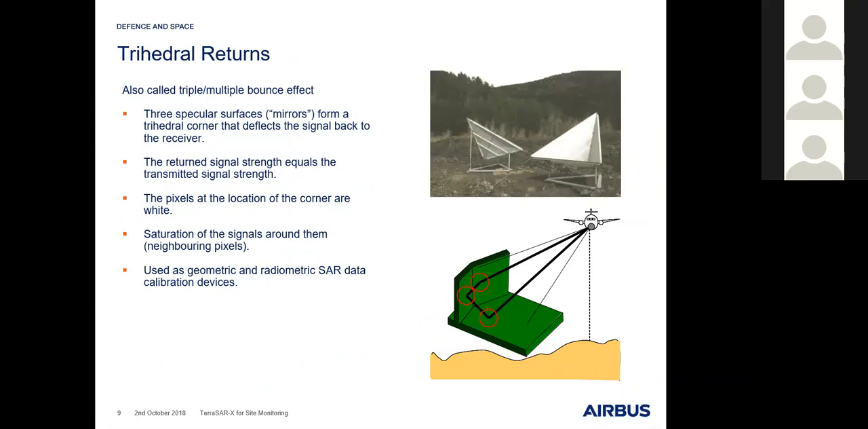The next version, when there's a double bounce, there's also a multiple or triple bounce effect called trihedral return. Here we have three planes at an angle, so that the signal interacts three times before it returns back to the radar sensor.